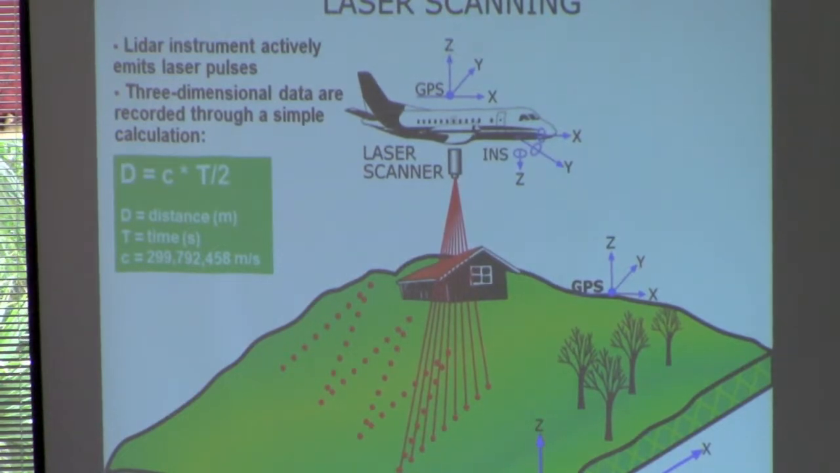So here's a cartoon of a plane with a LiDAR on it. The one thing about LiDAR is the principle of it is so simple. The reason you get accurate location measurements from LiDAR is because you have accurate clocks on the sensor to record the time in nanoseconds from when the laser is emitted from the plane, from the scanner. It goes down to the ground, is reflected, comes back, and if you measure that time and divide by 2 because you're going down and back, times the speed of light, then you get the distance.